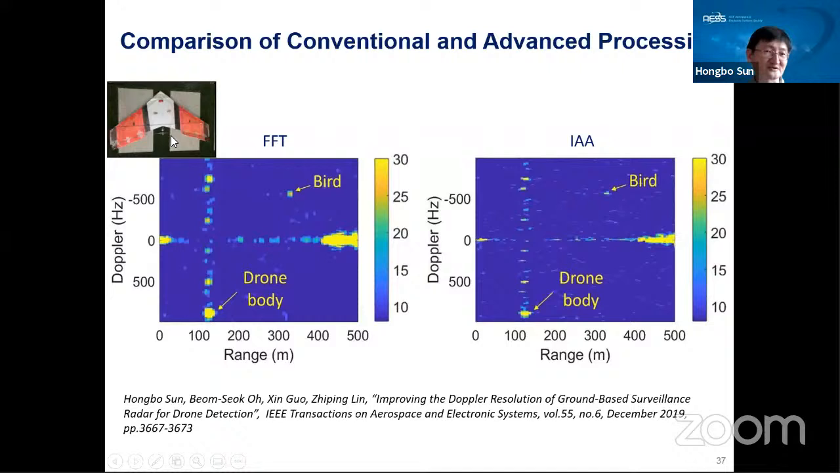This fixed wing drone has a blade here. We know the blade rotates much faster than on the rotary wing drones. So in the frequency domain, the Doppler domain, the micro Doppler peaks will be more sparse. In this FFT result, because this is a fixed wing drone, the flying speed is much faster than the rotary wing drone. So here is the drone body, and in this FFT result, we can already see the micro Doppler are very sparse.